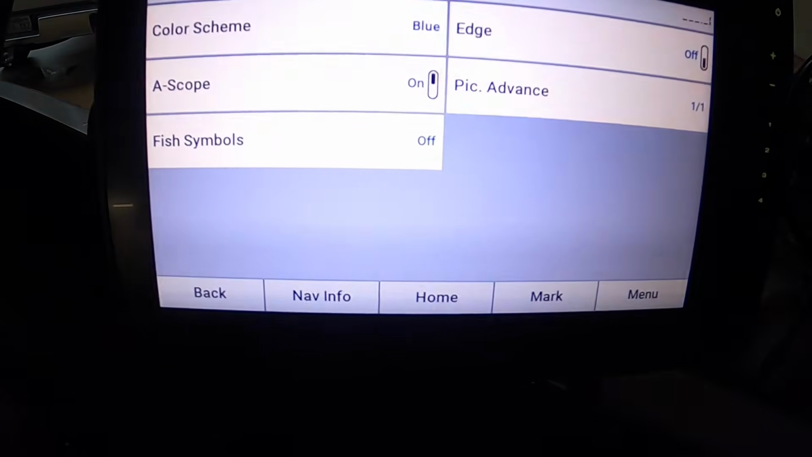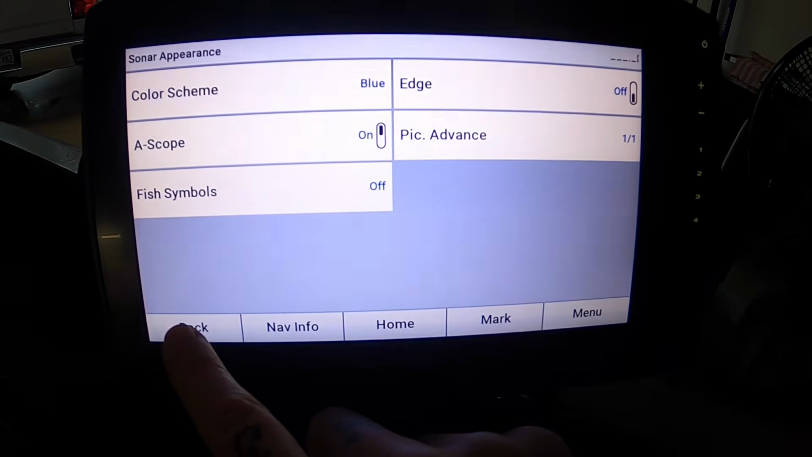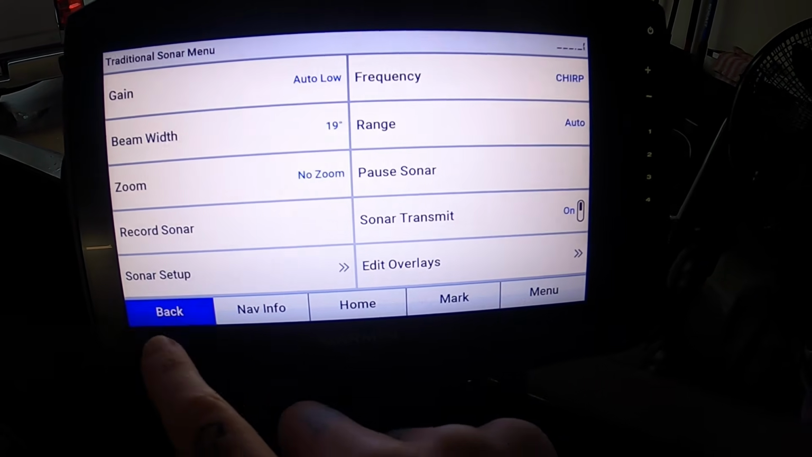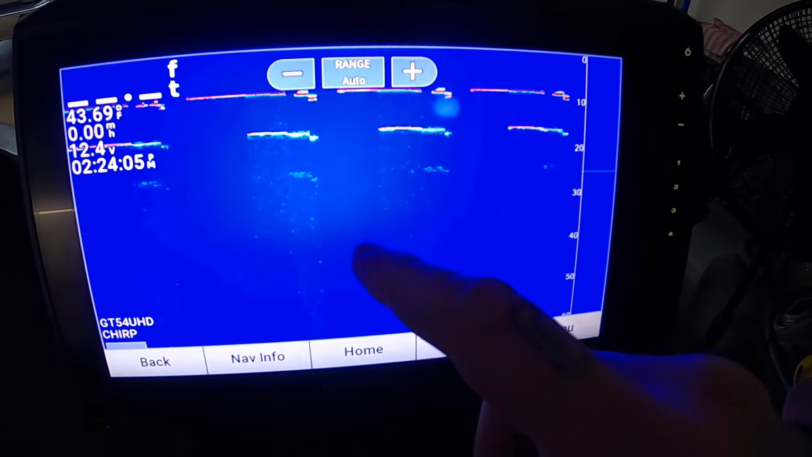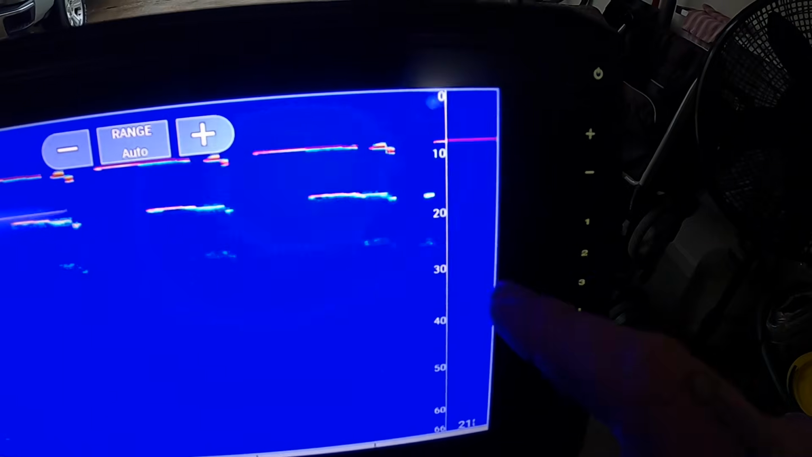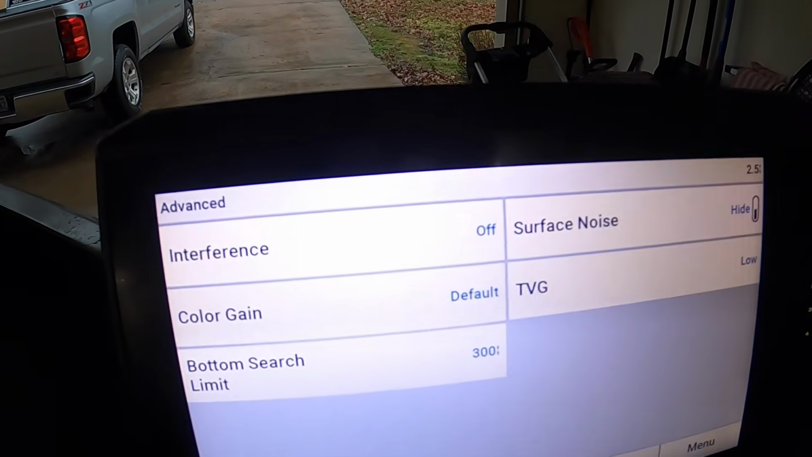Appearance, sonar appearance. This one's a big one. So A-scope. Make sure you have your A-scope on. I'm going to go back so I can show you exactly what it is. This line right over in here, this little rectangle box right here, that is your A-scope. There's always some kind of delay on this screen, but your A-scope shows you exactly what you're going over. Let's go into advanced.